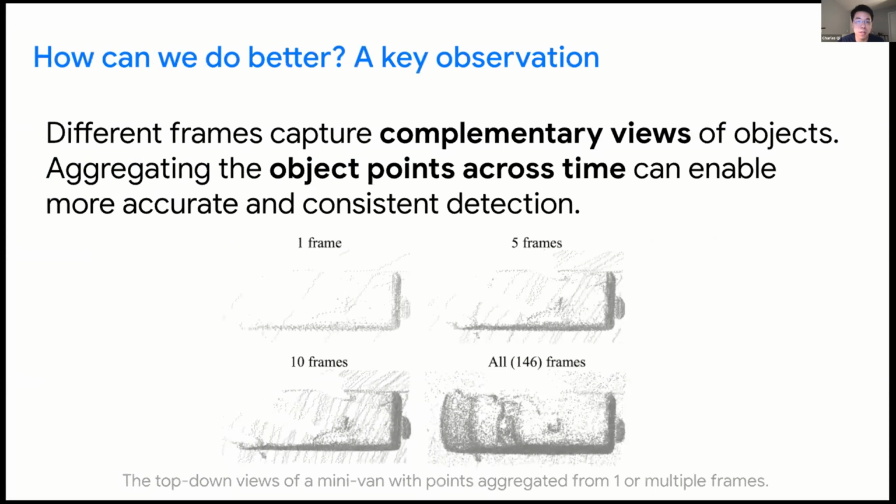more complete geometry. For example, given one frame in this top-down view of this minivan, we can only see the back and left side of the car. But as we travel through time to aggregate its point clouds across different frames, we can get much more complete geometry. When we have all the 146 frames in which we observe this minivan, we can get almost all 4 sides of this car. So we can estimate its geometry much more accurately.